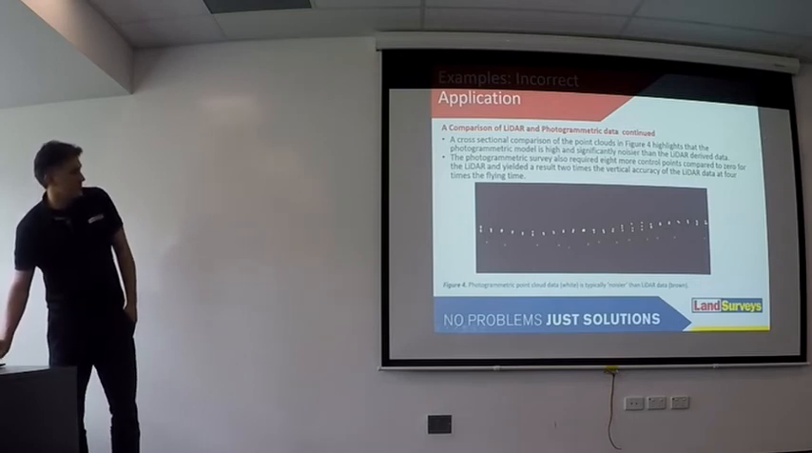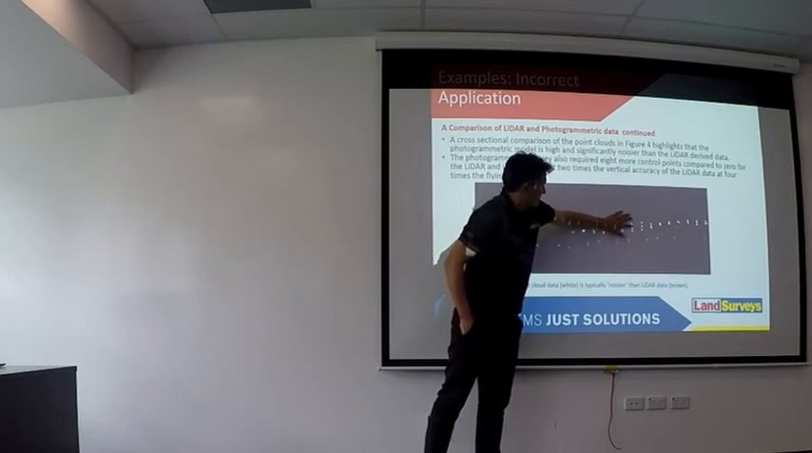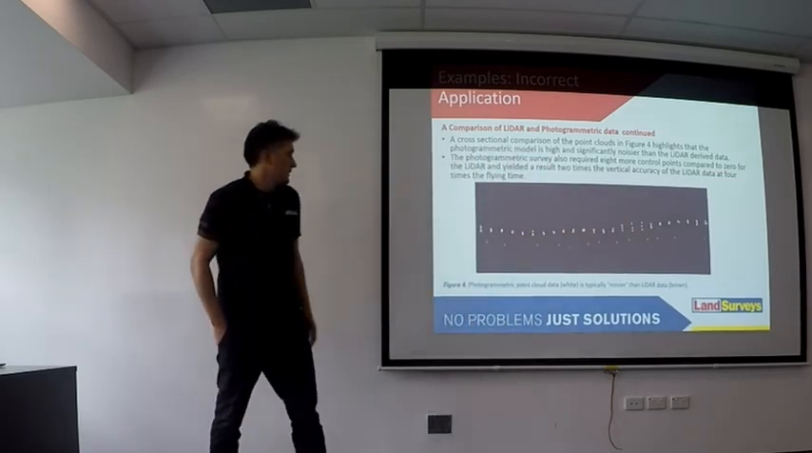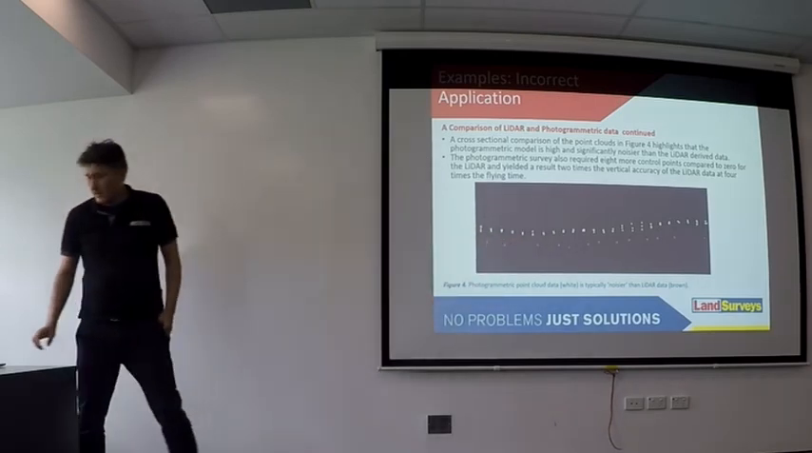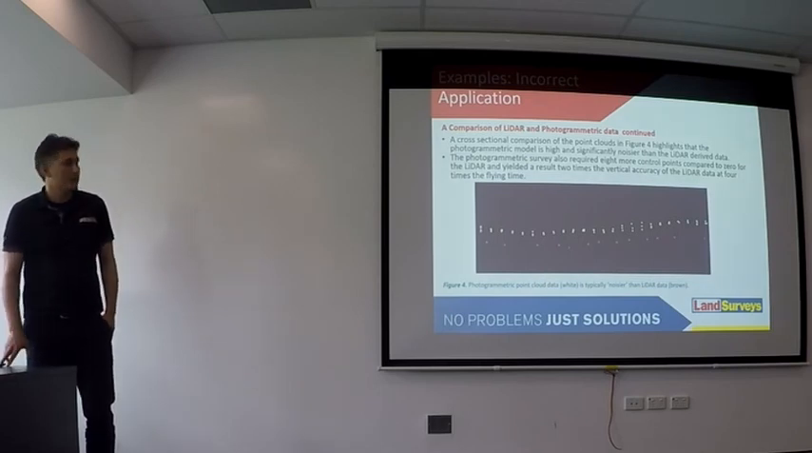You can also see in the white there's about 100 to 150 millimetres of noise in the photogrammetric data set, whereas the LiDAR data set's quite clean. That makes it really suitable for power lines, roads, infrastructure, and those type of surveys.